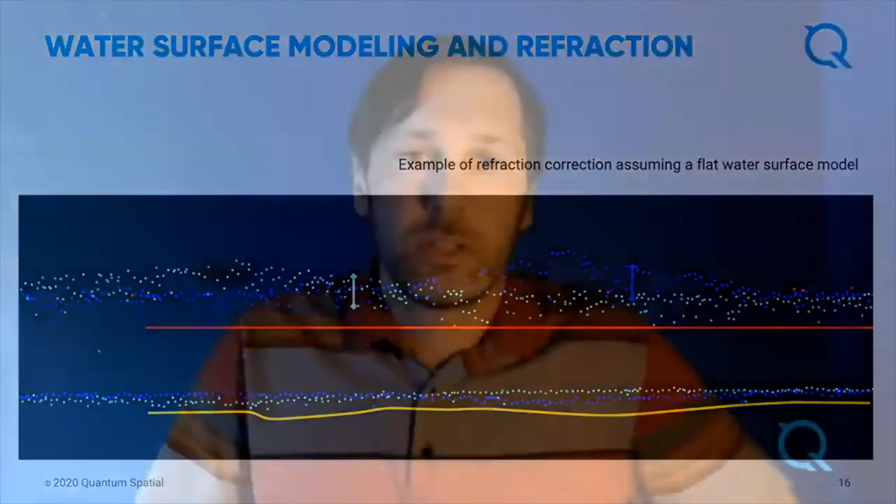Streams can be difficult too. You need to map the water surface, and if it's really calm, you might not get any water surface returns, so you might have to make a synthetic water surface, or there could be transverse gradients in your stream, and you need to make sure you're capturing that as well.